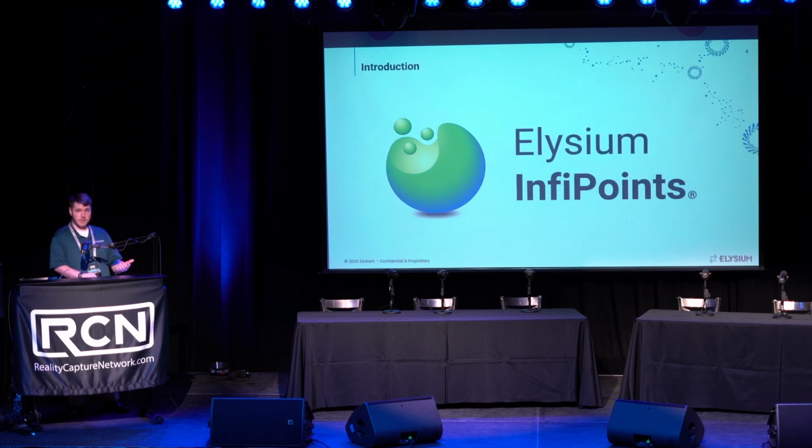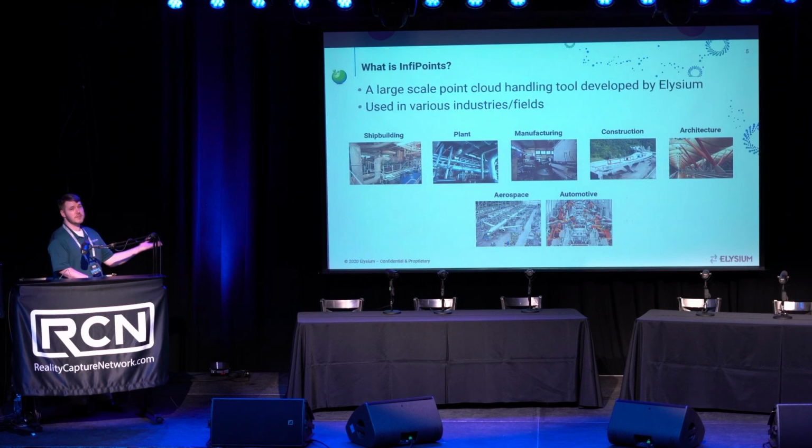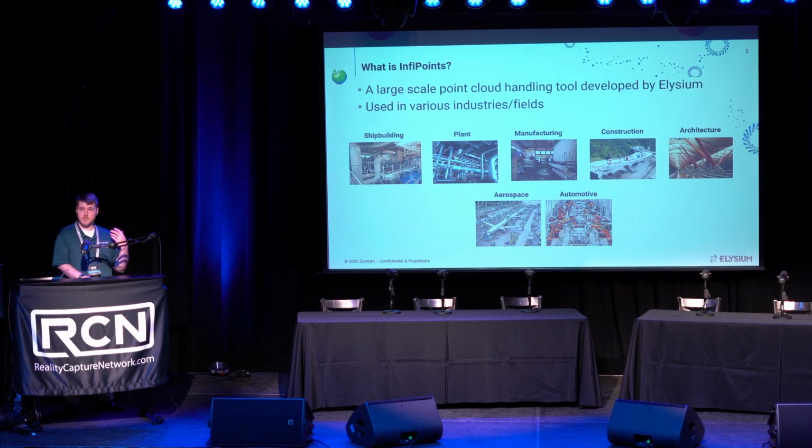So a little bit about InfoPoints. That's what we're all here to talk about, is the point cloud solutions and none of the other boring stuff, right? So InfoPoints is a large-scale point handling tool that's here to facilitate the entire workflow of point clouds, from the consumption of the data from your scanner all the way out through a variety of outputs. So this is going to be used in various industries, including construction, shipbuilding, manufacturing, and more.